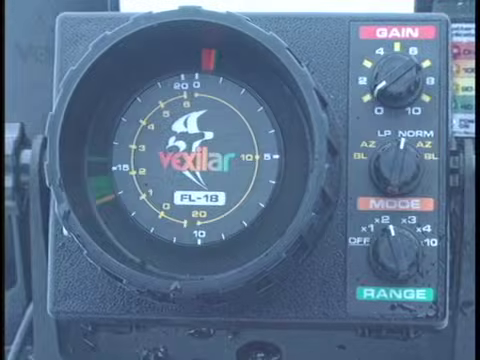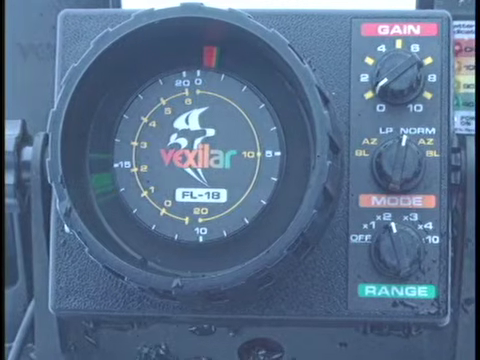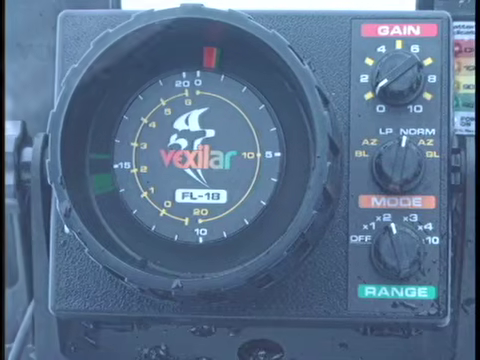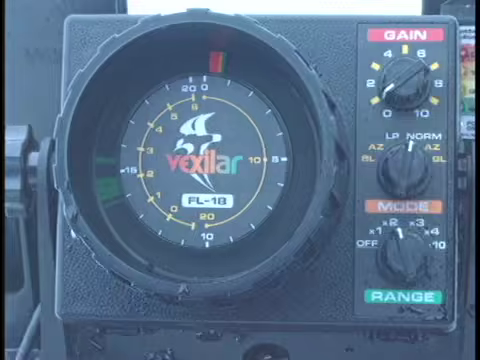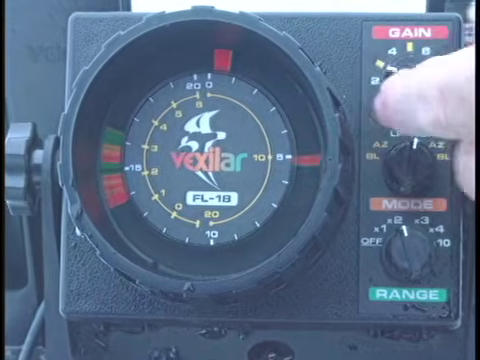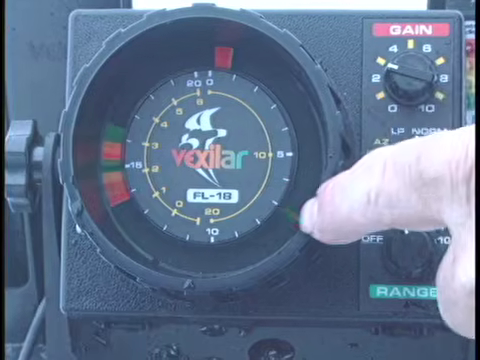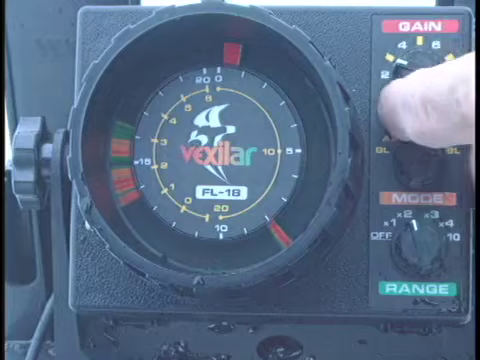Okay, here we are. We're going to set the gain now, but remember, we're in a normal setting and a range mode of 2. Now we're going to set the gain so that we can watch our lure sink to the bottom. Start the lure down the hole. We're going to turn up the gain until we see the lure going down. See it going down there? That's my lure that I just dropped down. Now that's how much power I want to give it.